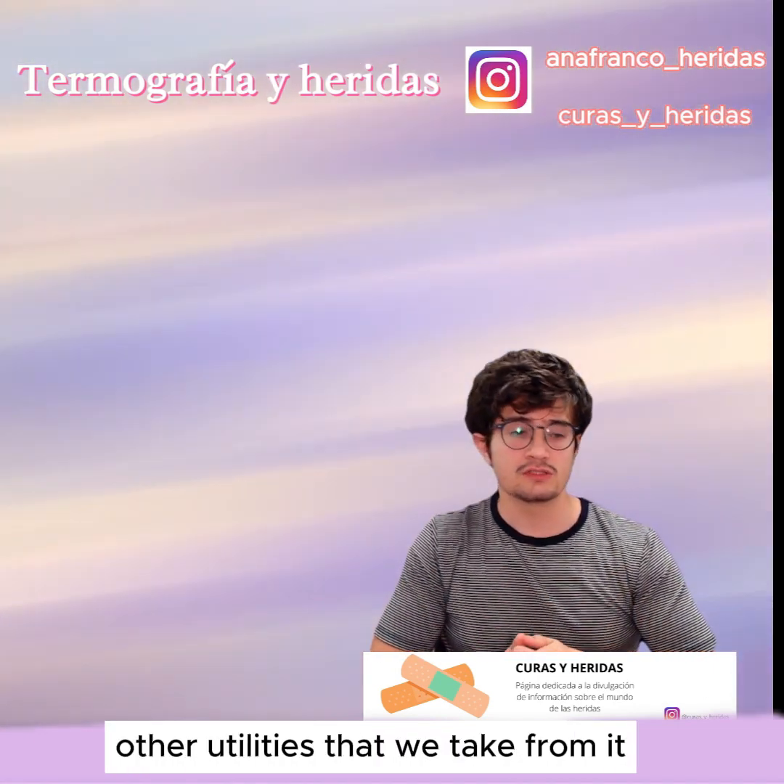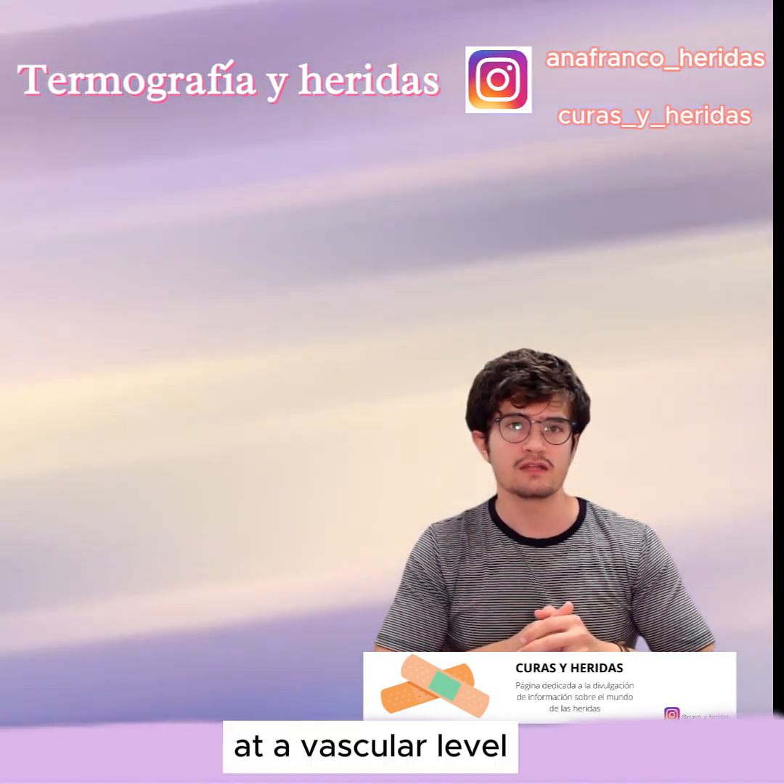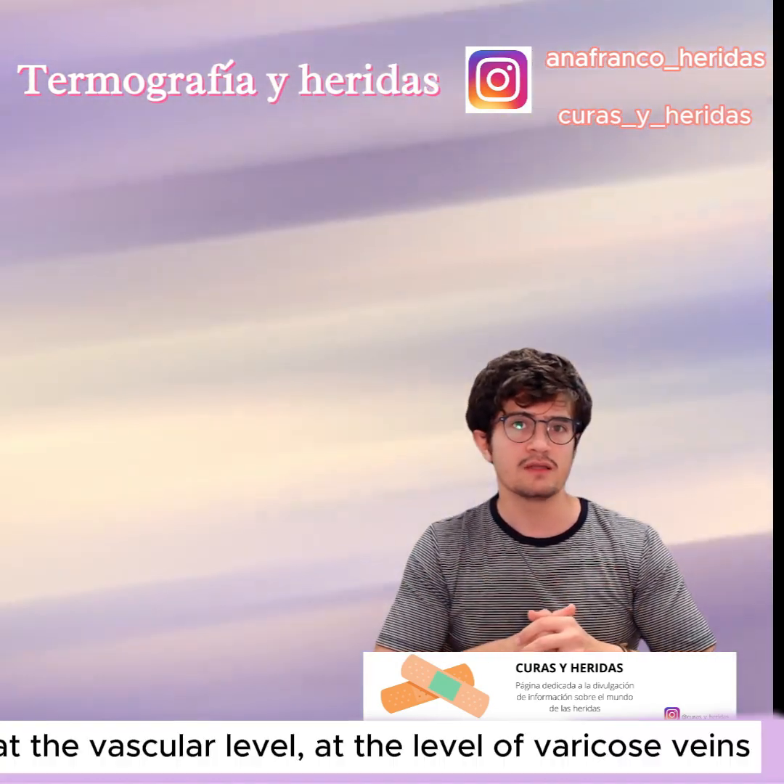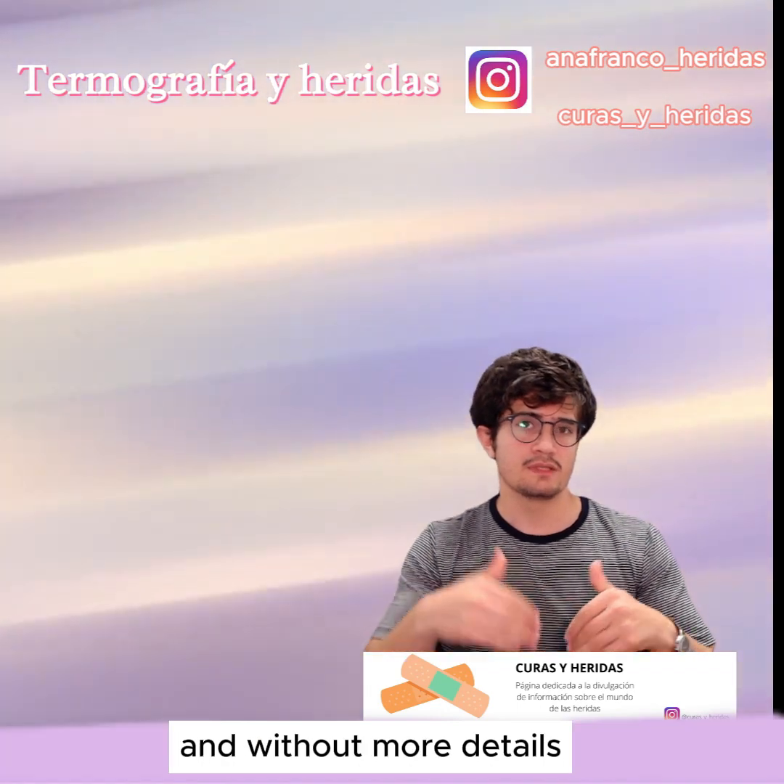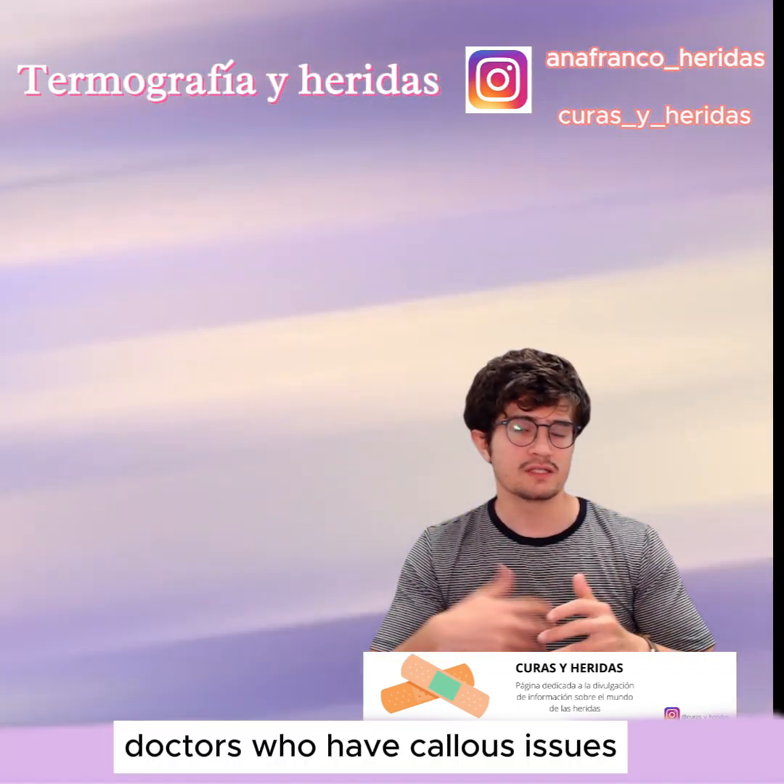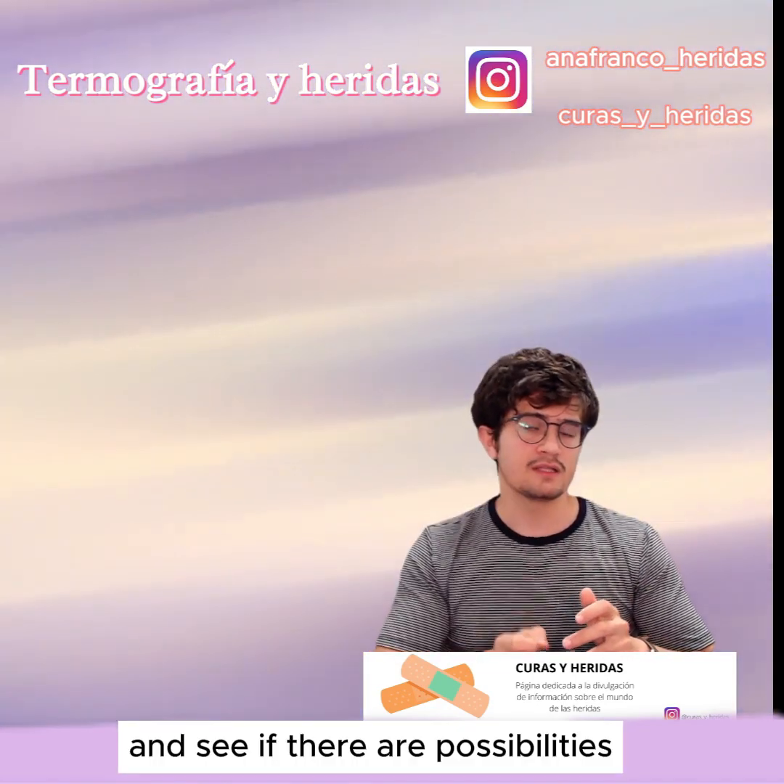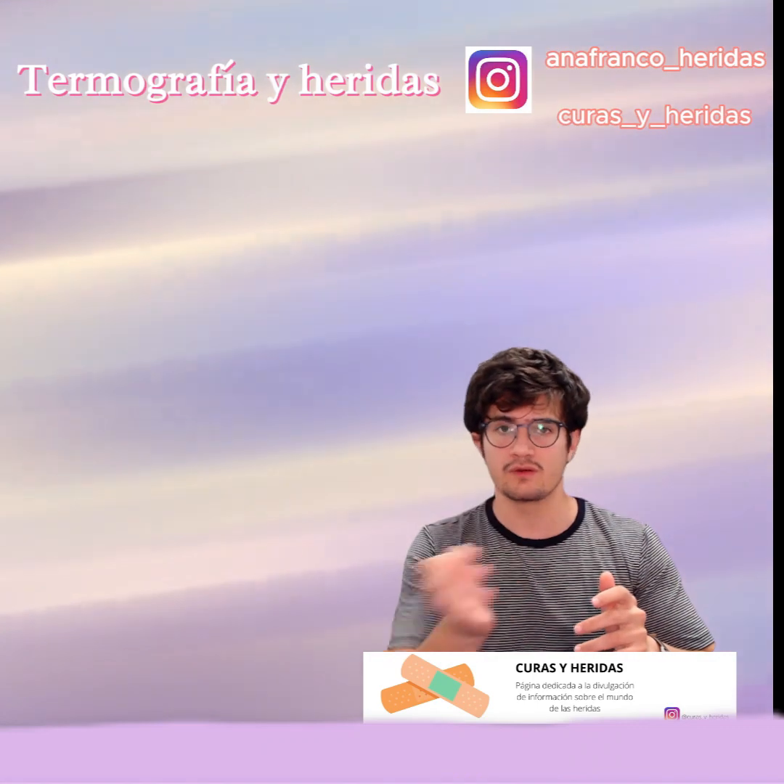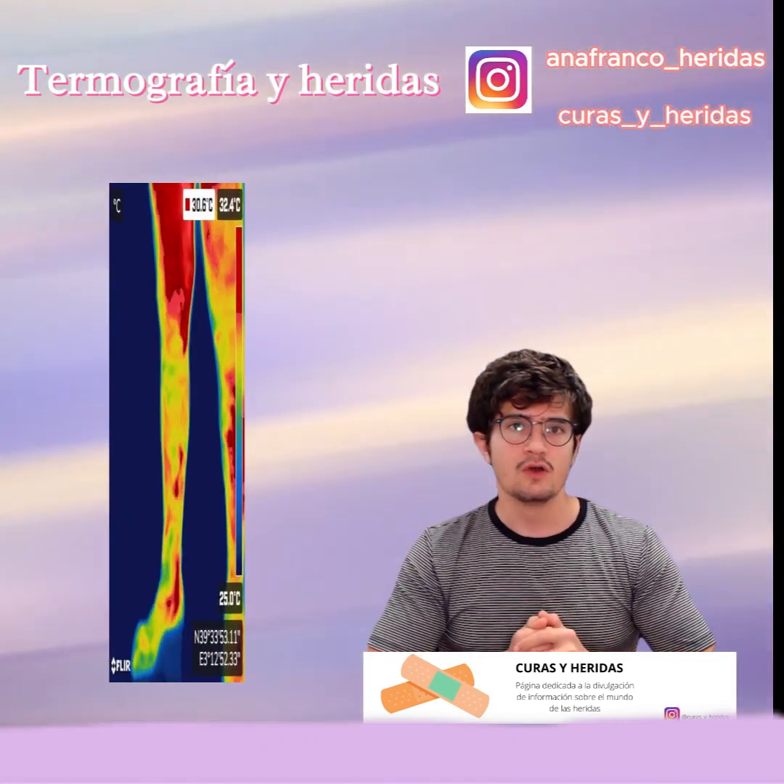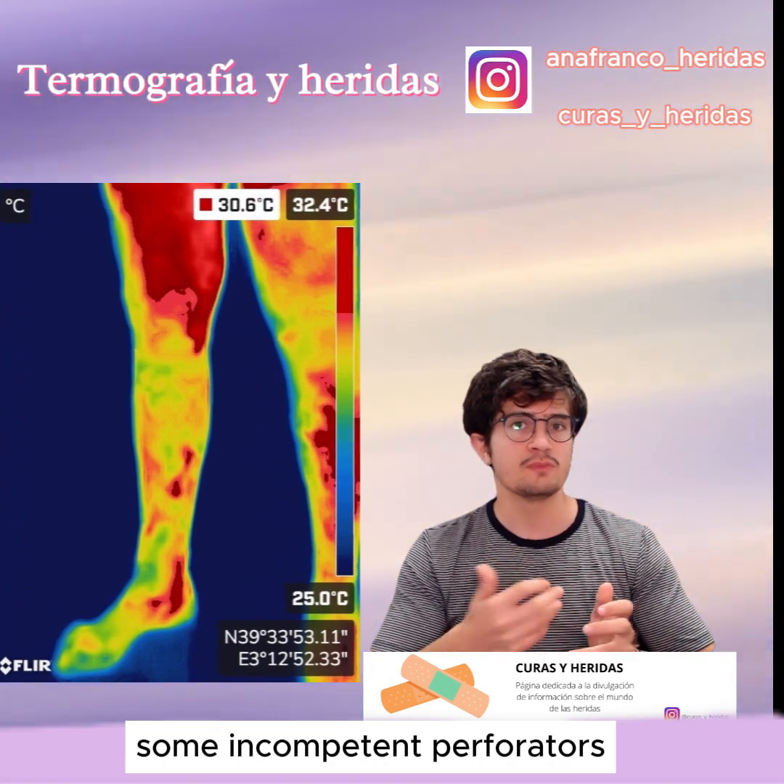Other utilities that we take from it is to make an assessment of a study at a vascular level, especially at the level of perforators. We can see if there are possibilities in the case of having, or we can suspect, like in this other case, some incompetent perforators.